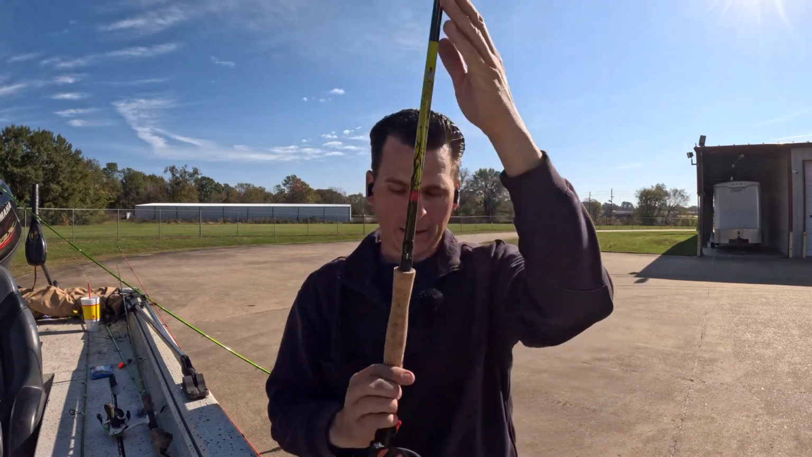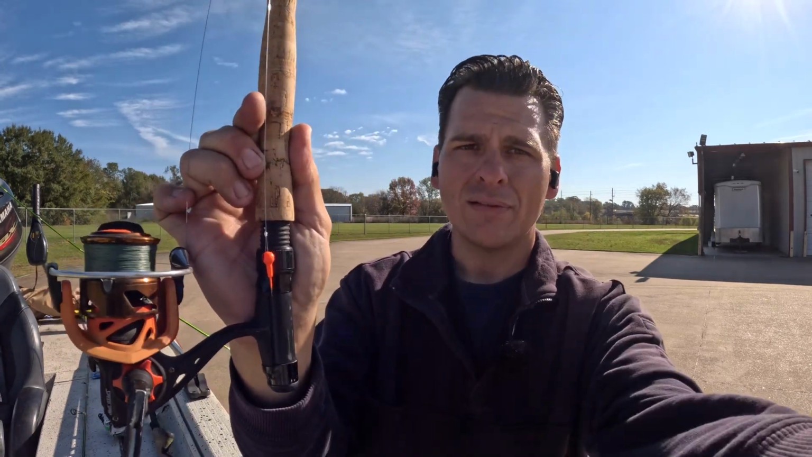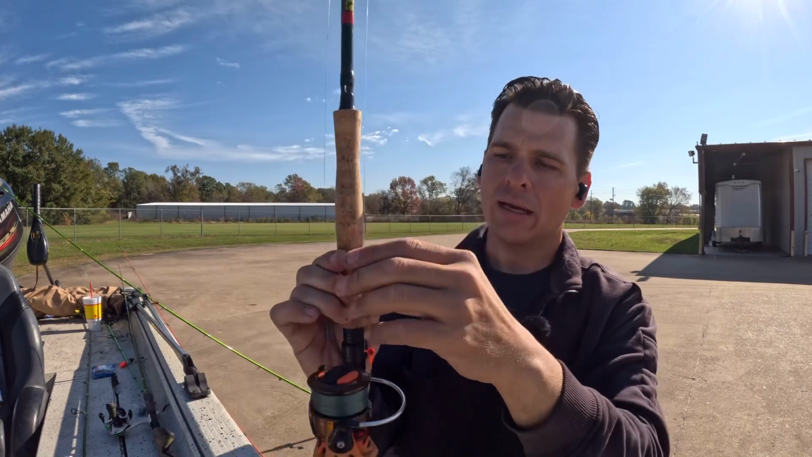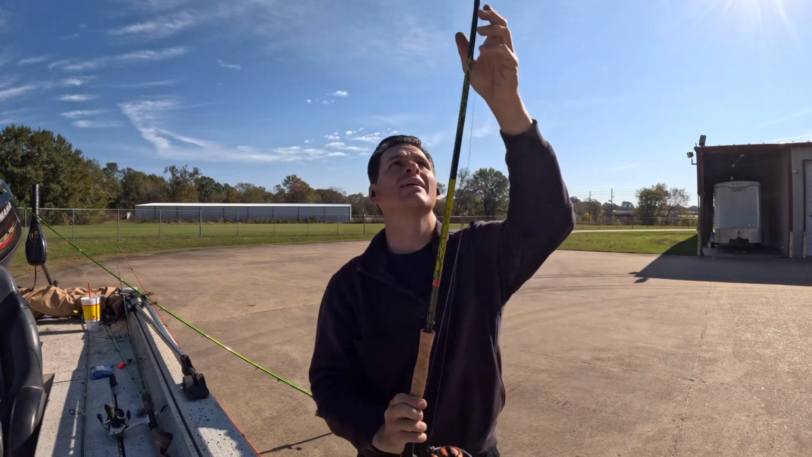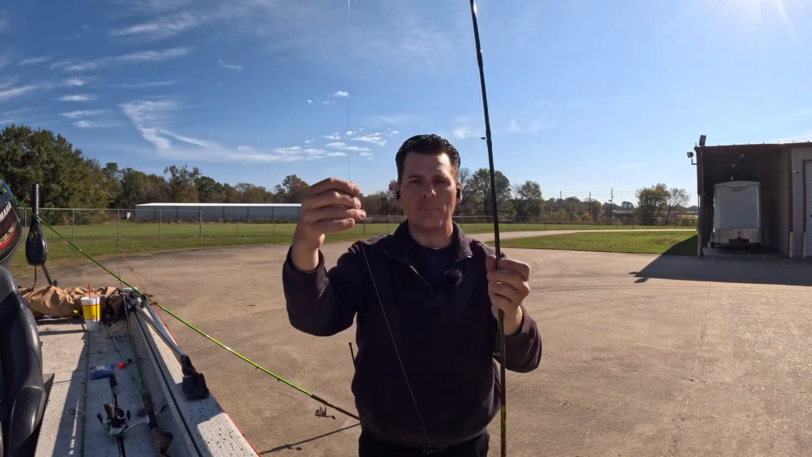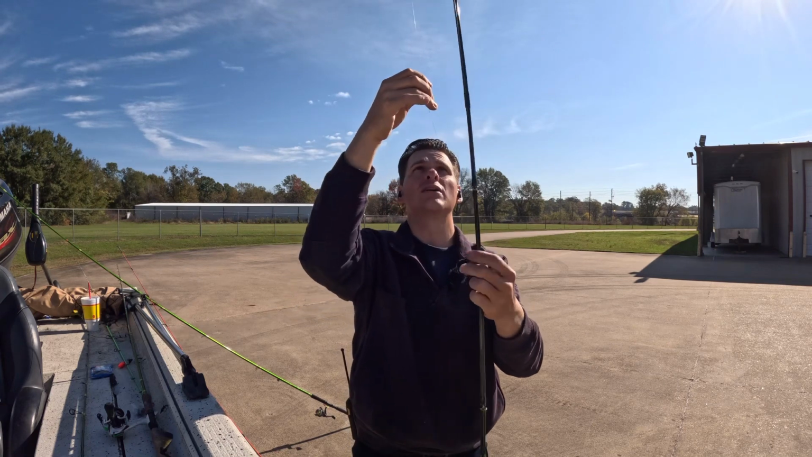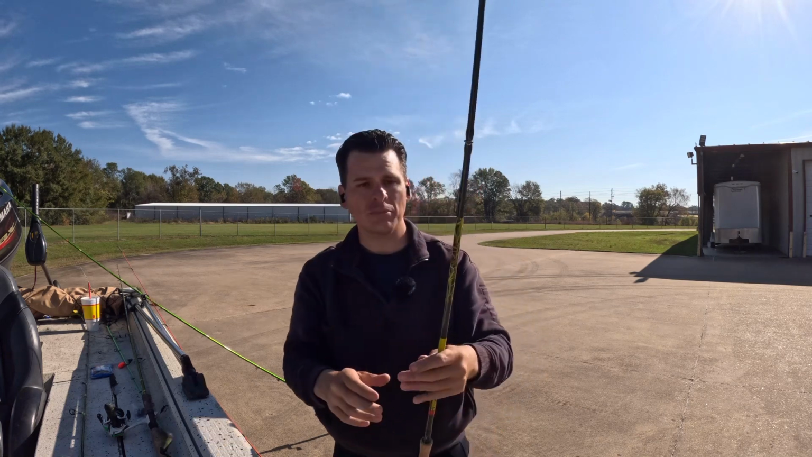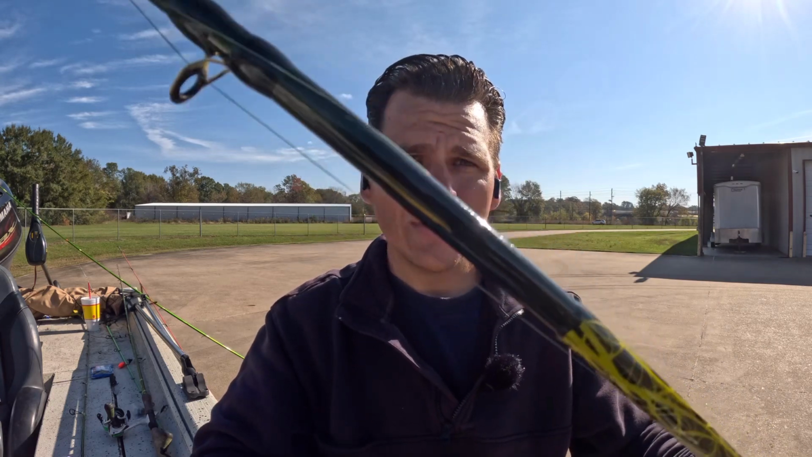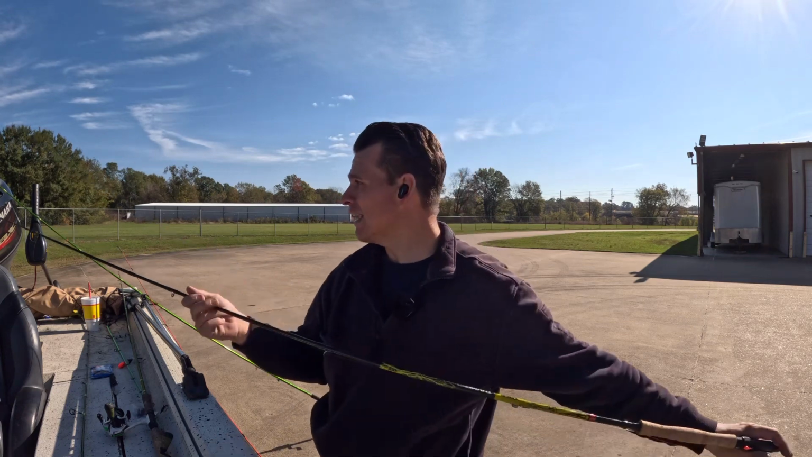So I'll set that right in the seat just like that. If you can see that. And next thing, I'll pull up just enough slack where my rod is not bent. Then I'll go about halfway up. I'll pull it out just a little bit and then I'll spin. And this keeps your rods from getting all tangled up with each other. It doesn't have to be super tight, but you can see your line is tucked in very well. And you don't have to worry about it getting tangled up. So let's go to the next one.